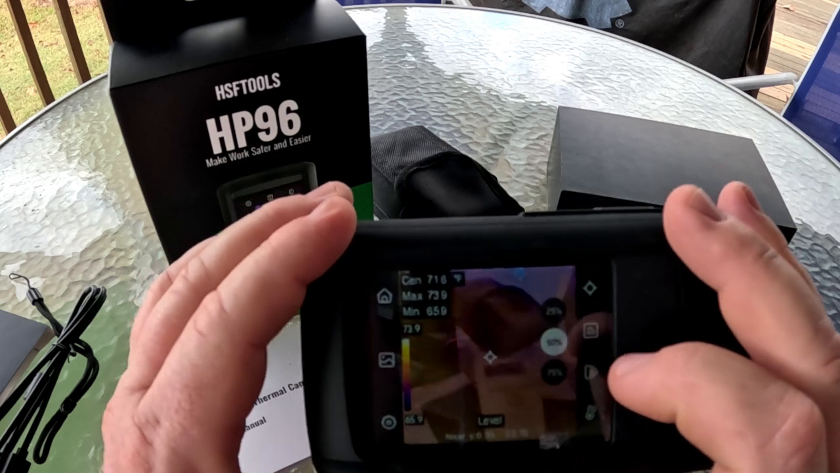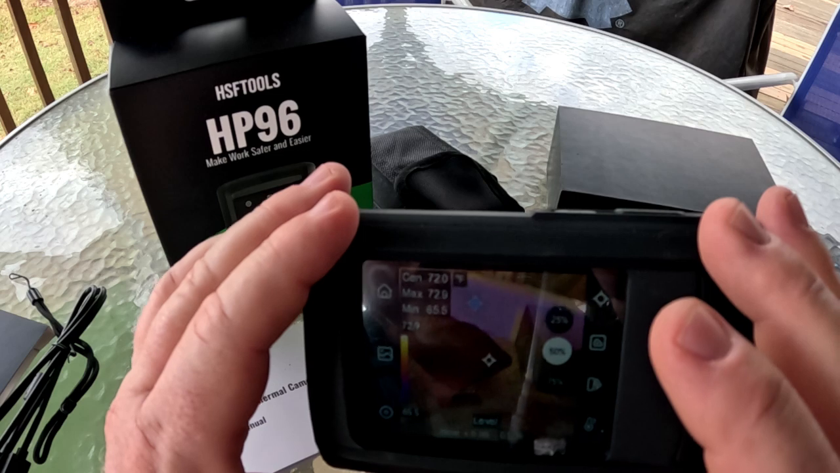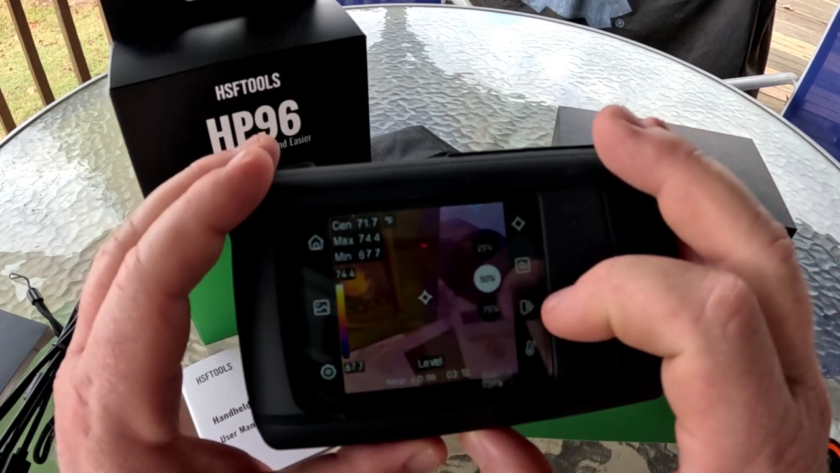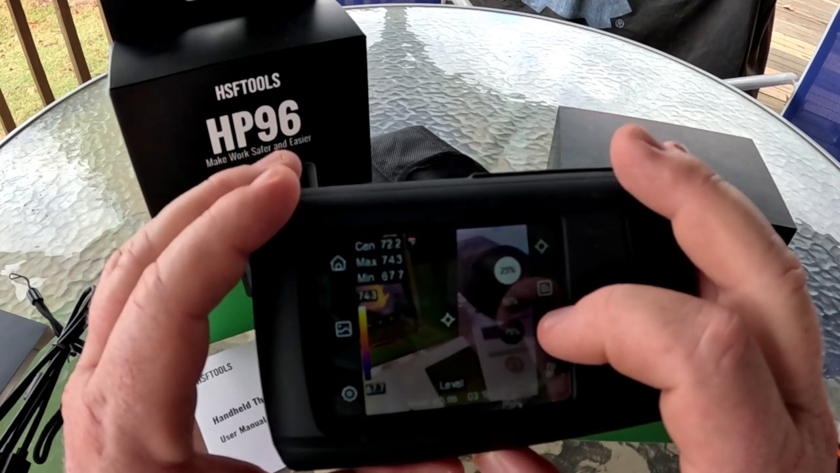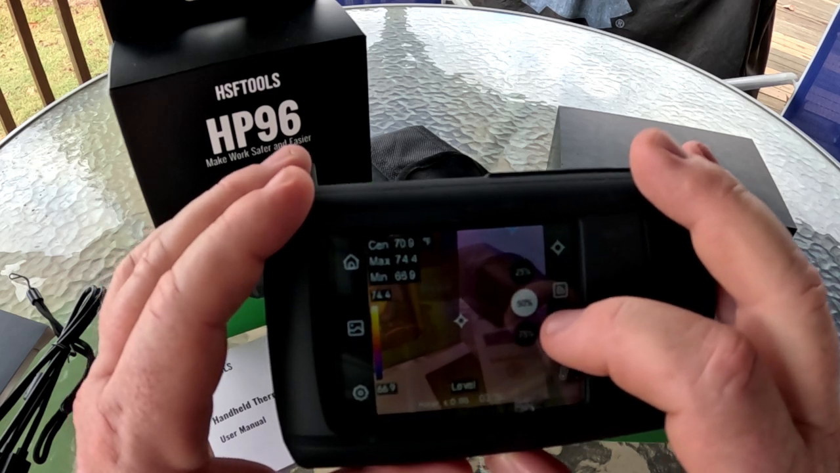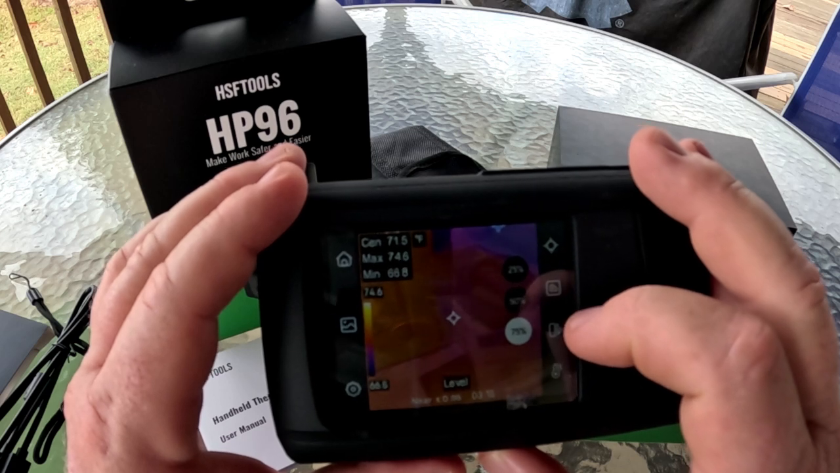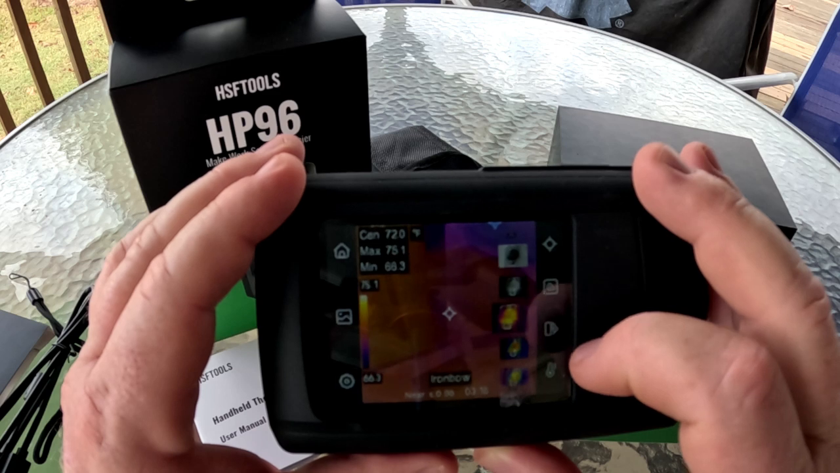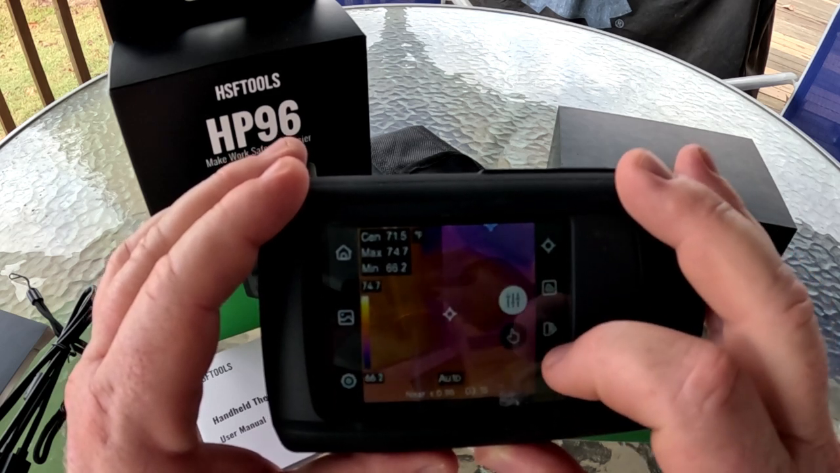And then this gives you kind of a hint of colors around edges. It's kind of like your level. You can set it so if you want to go full clear, a little bit of a heat signature, or if you want to go full 75%, you can do that. So you can set that however you want. And then you're going to go down here. Let's click back out of that.